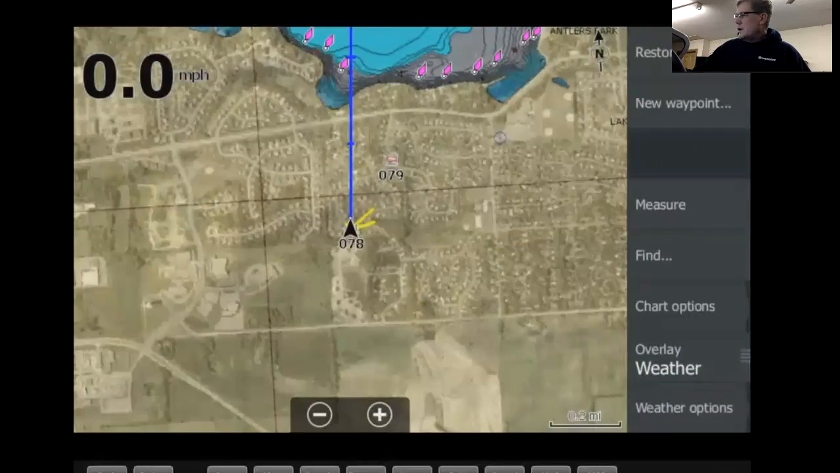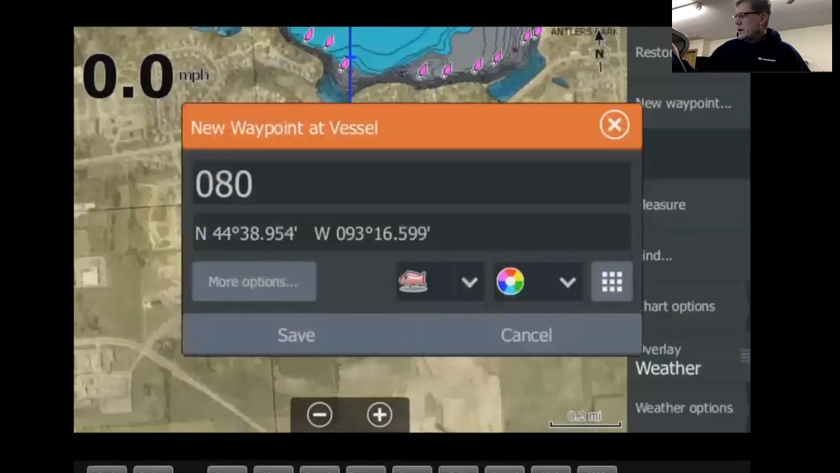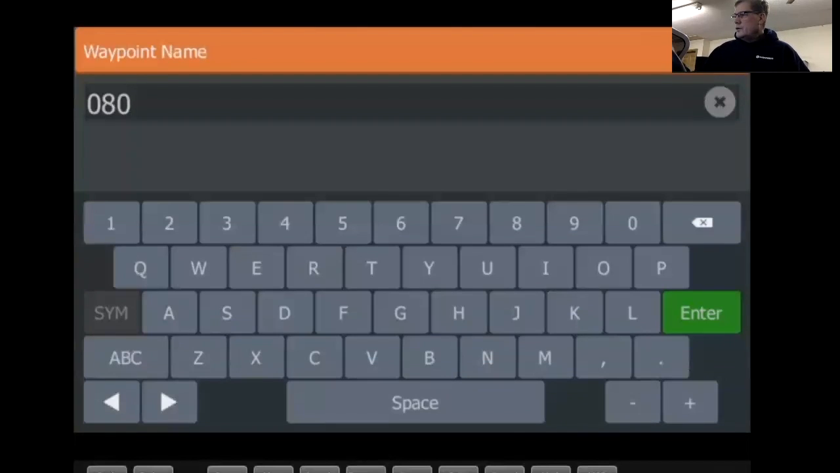And so now it recenters you. Menu, create a new waypoint. Tap on New Waypoint. Here's where you can now create a new waypoint at vessel. So what it's going to do is create a waypoint at my vessel. Here's some various options you can tap on. The beauty of a touchscreen is you tap on there, and it's just like running a typewriter. We can type in seminar. Doesn't have spell correct, so enter.